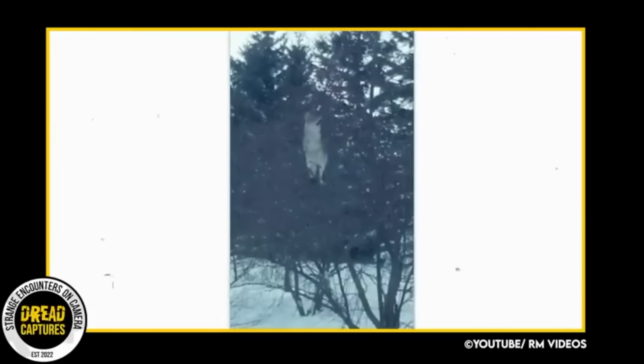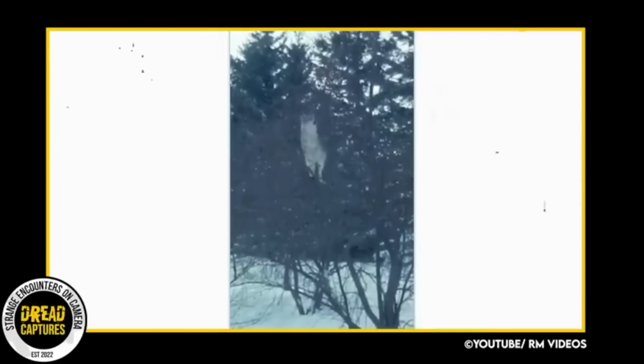Why is he up there? How did he get up there? The lady filming sounds very calm about this, almost like it occurs daily. She even says, quote, "There's our coyote eating berries out of our tree."